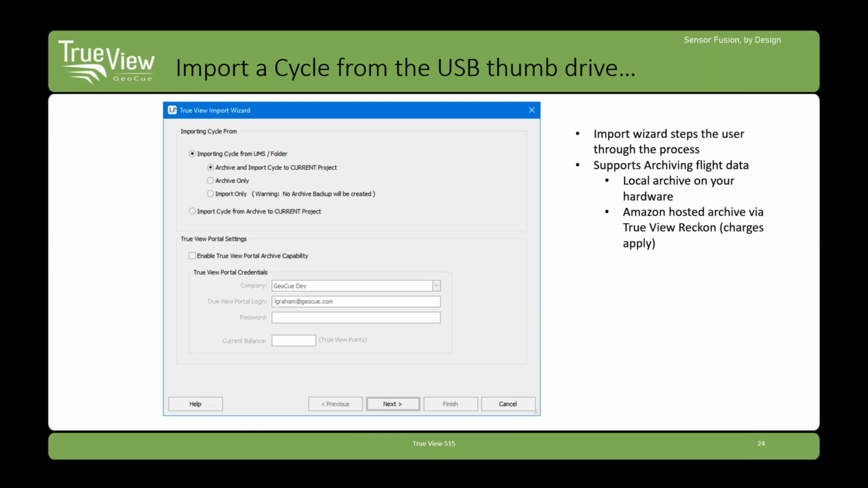I'll give you a quick view of how processing goes in TrueView Evo. We have a wizard, which is the first thing the user encounters. We've added some helpful things, such as the ability to directly archive data when you bring it in, so you can compress the data, or we compress the data for you as an entire package and store it on a network drive that you've designated as your archive. That gives you a nice backup copy of the data. If you want to, you can also post it to our TrueView Reckon portal, so you can store it in Amazon Web Services if you don't want to have to worry about who's going to do your backups.